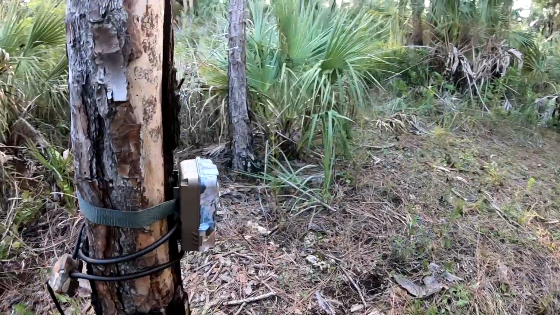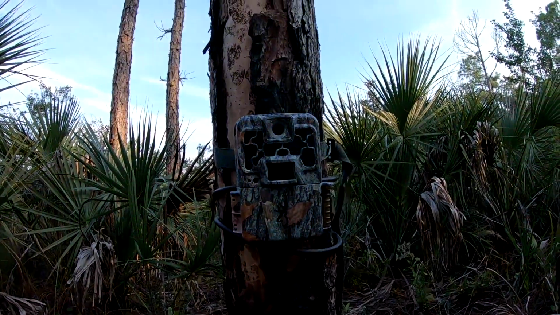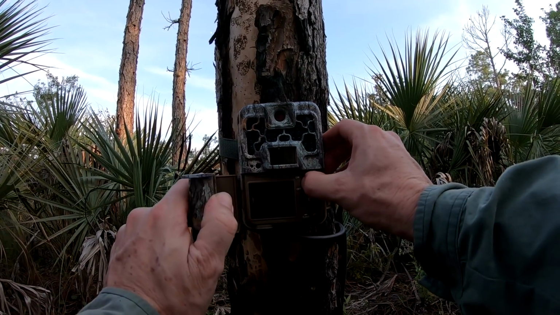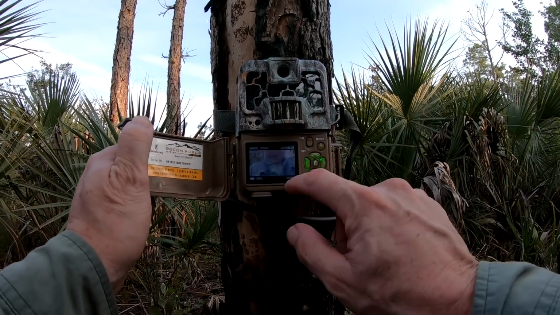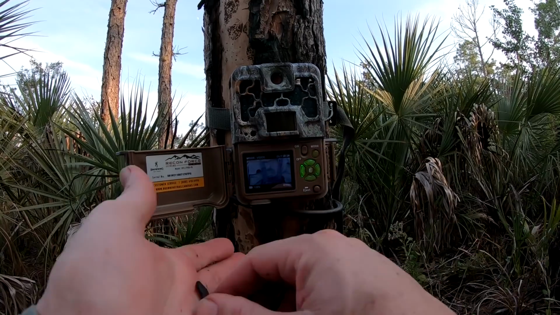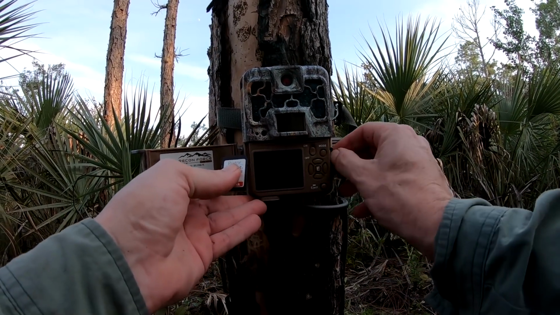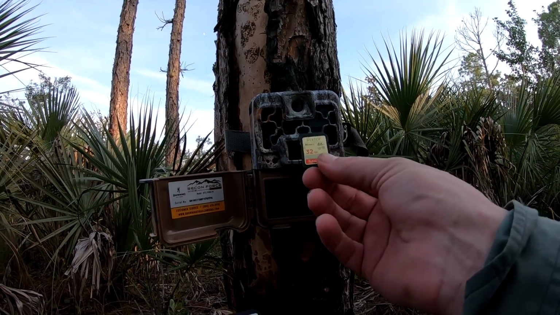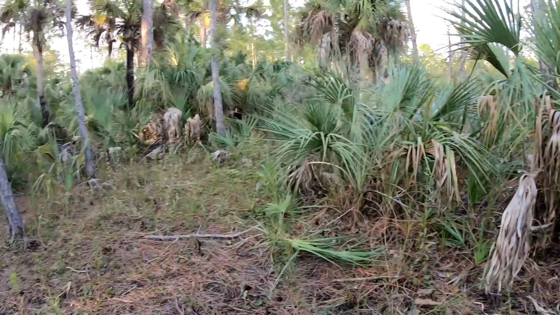So I think all we can do now, we're gonna have to leave this camera here, which I didn't want to do. So let's see if it's still working. Oh yeah, okay. We got 82 videos. That's pretty good. But all I can do is swap these SD cards out. I'm gonna have to leave this camera here. So I don't know if that's gonna be a good thing or a bad thing. Well, let's go put these on the computer and see what we get.